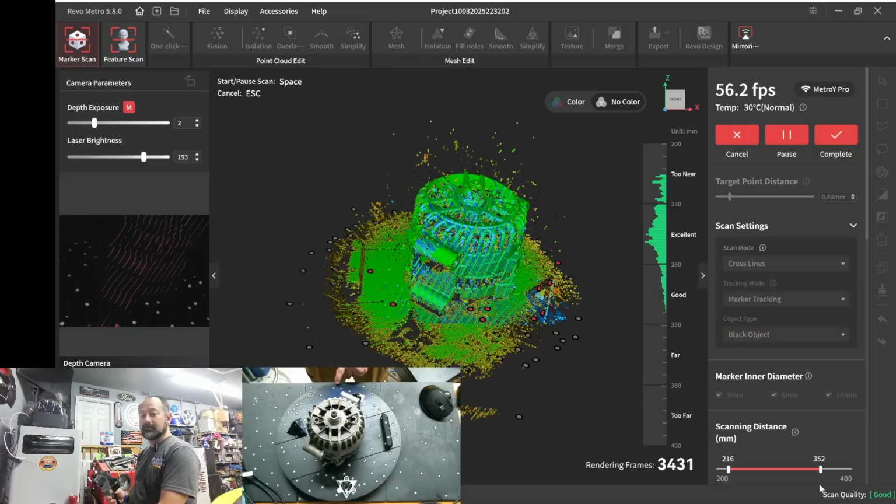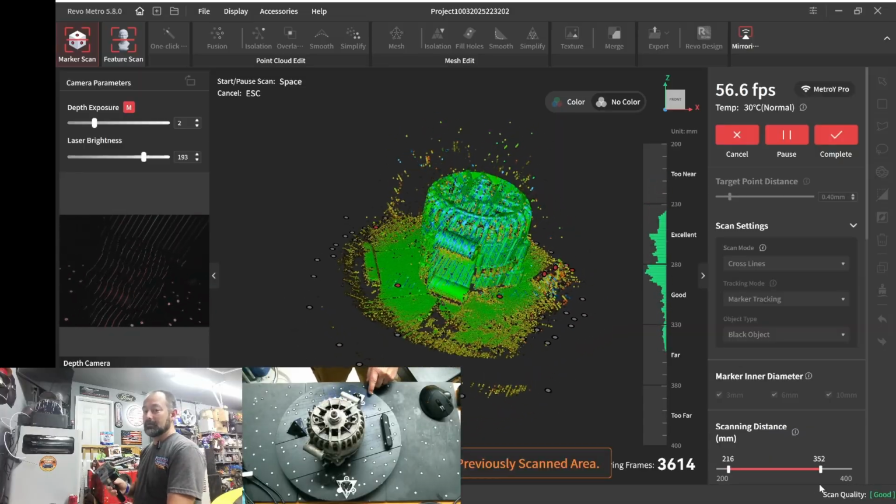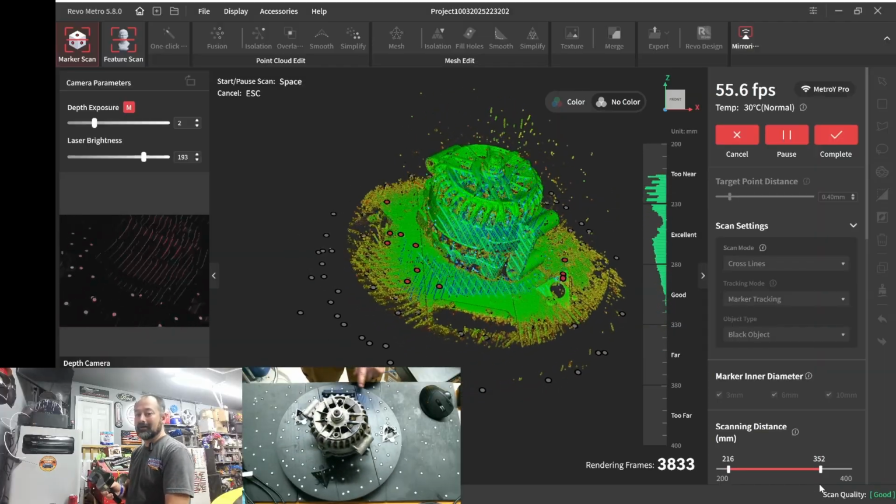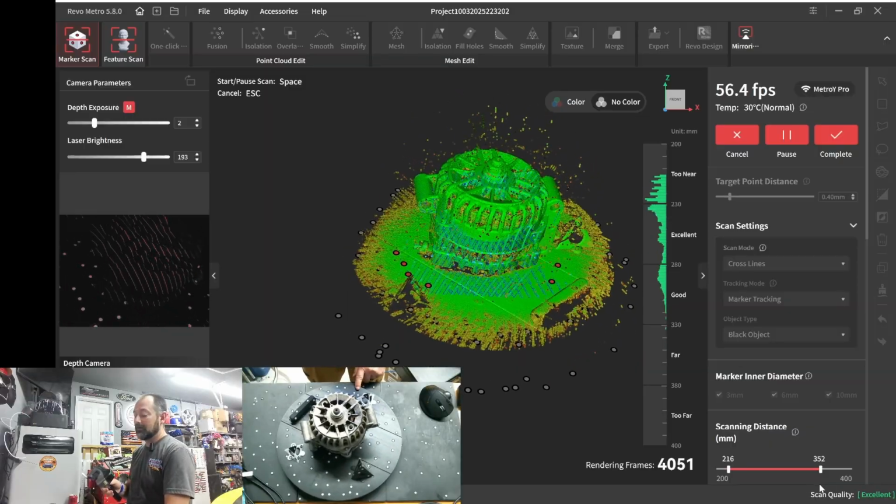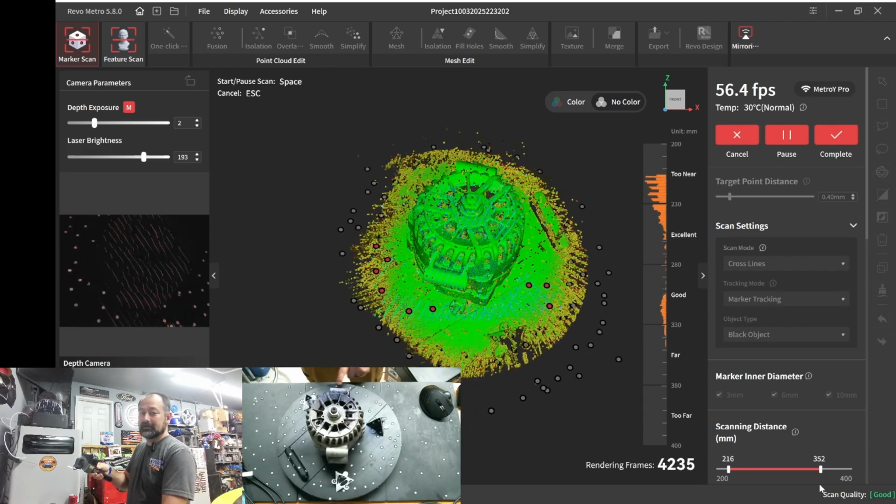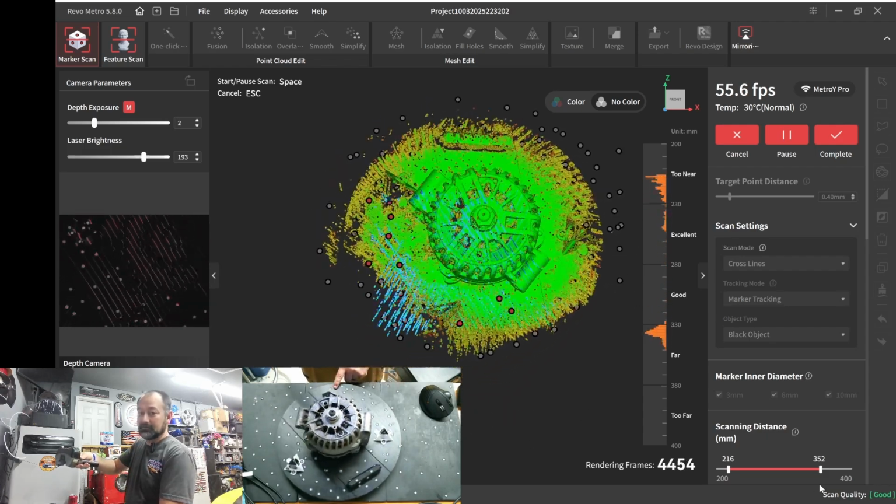It's my favorite mode. That's with the Track It, that's with the Mini, that's with the Pop, that's with any scanner I get from Revopoint. I always use the dark mode. It just works for me. I'm used to it. I don't have to fiddle around with exposure settings. I can just immediately get to scanning, and that's exactly what I'm doing right now.